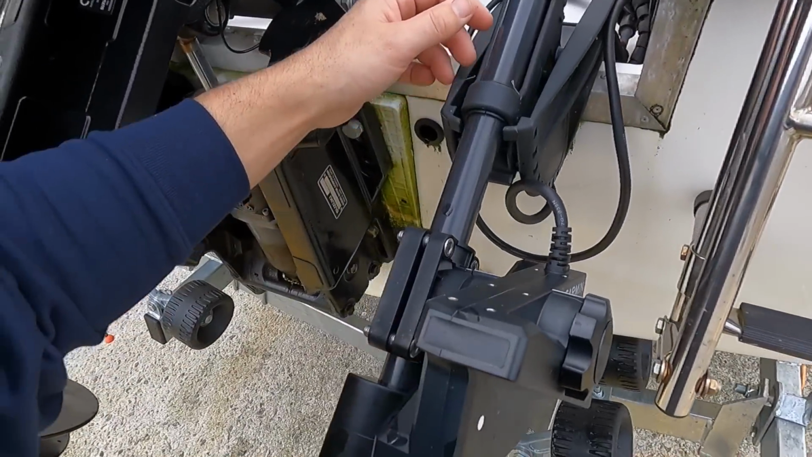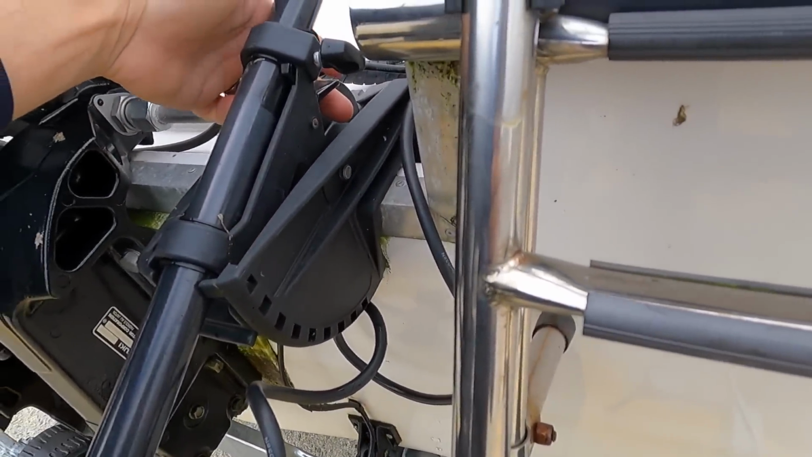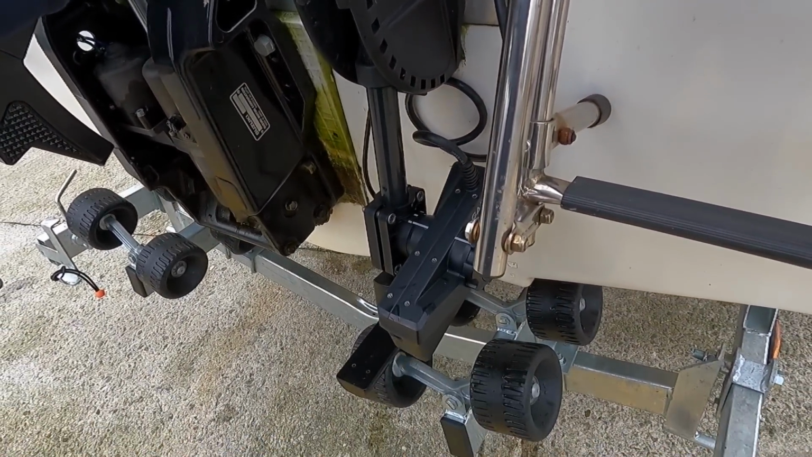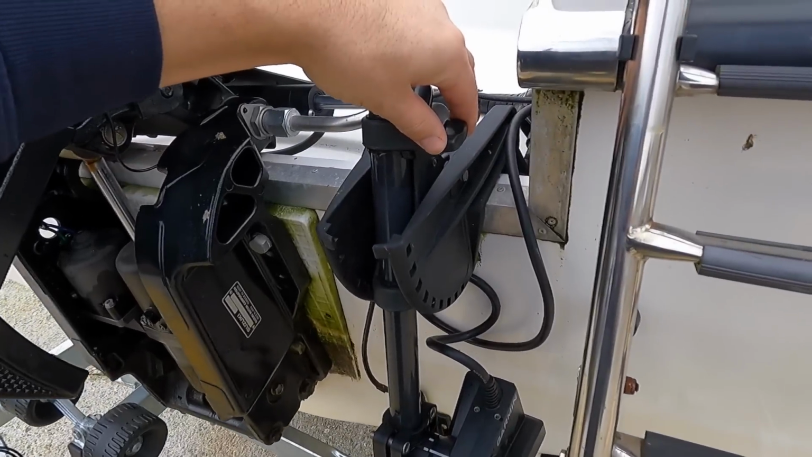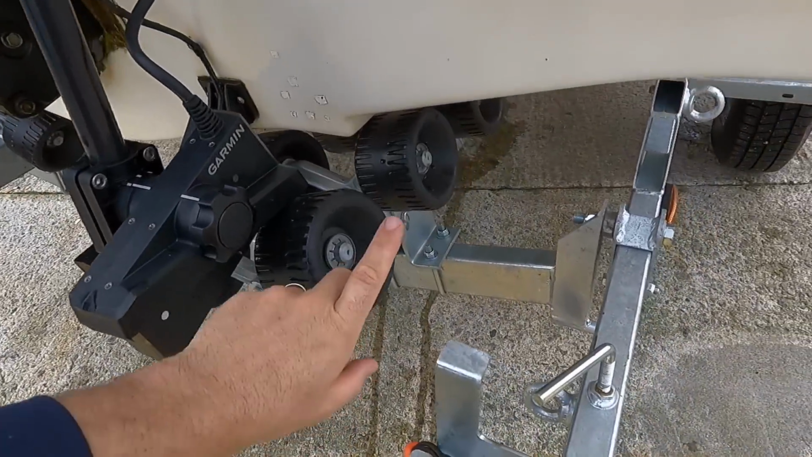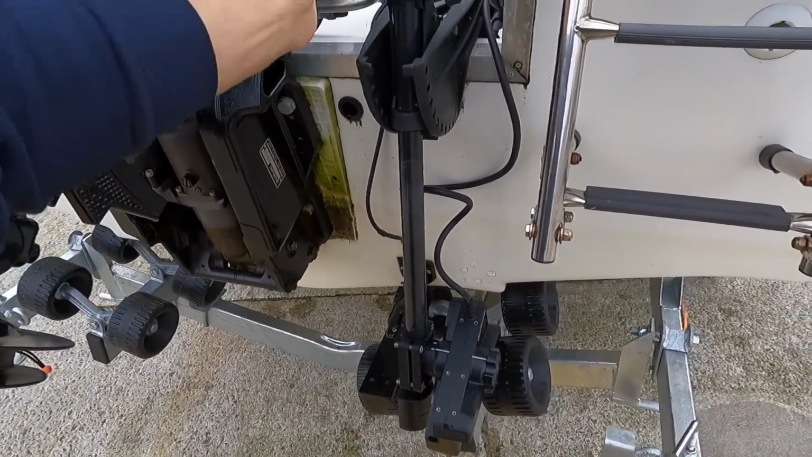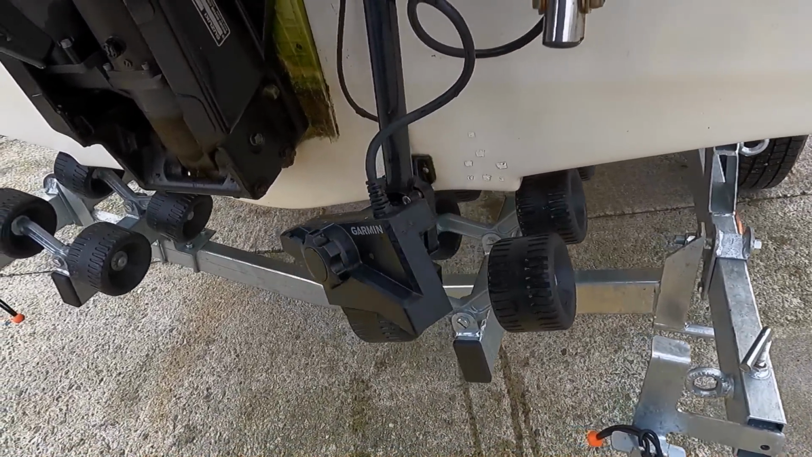So instead it's mounted on a trolling motor pole. By pulling the little lever at the back of there, it clicks into place, and then to lower it, all you do is slacken this off and it'll drop down. Now I can't drop it all the way because the trailer's there at the minute, but that also shows you that you can search out the water by rotating it much like that.